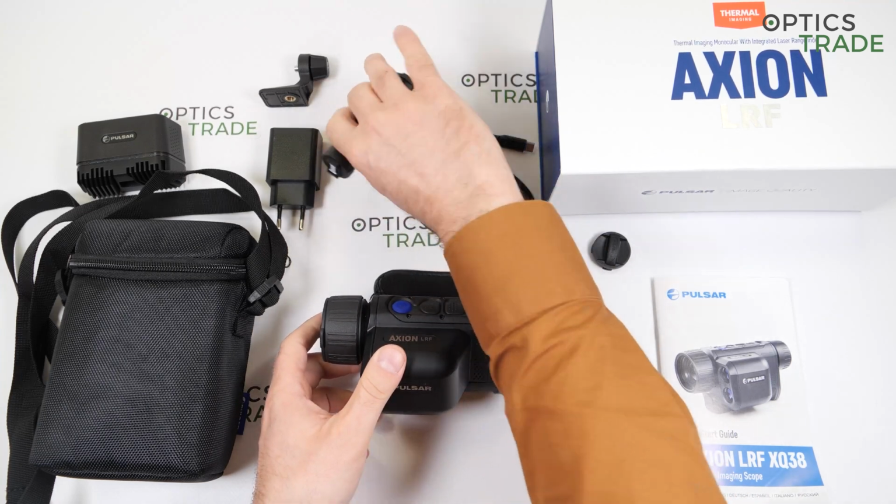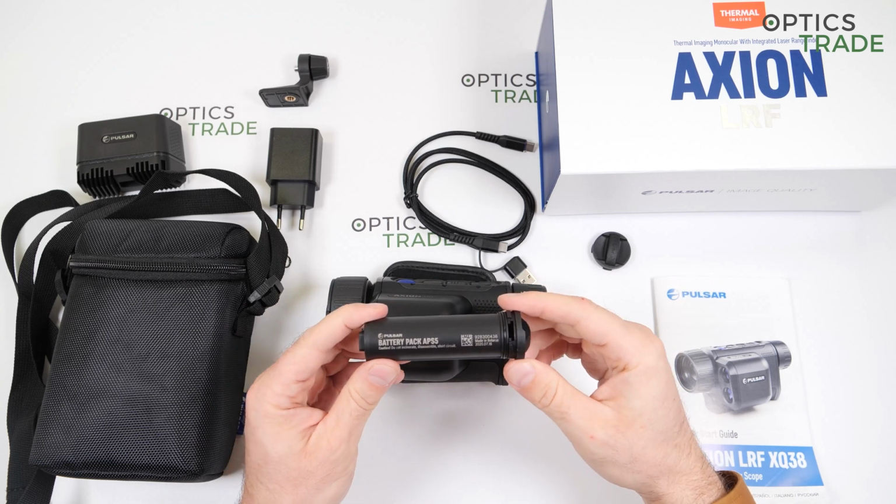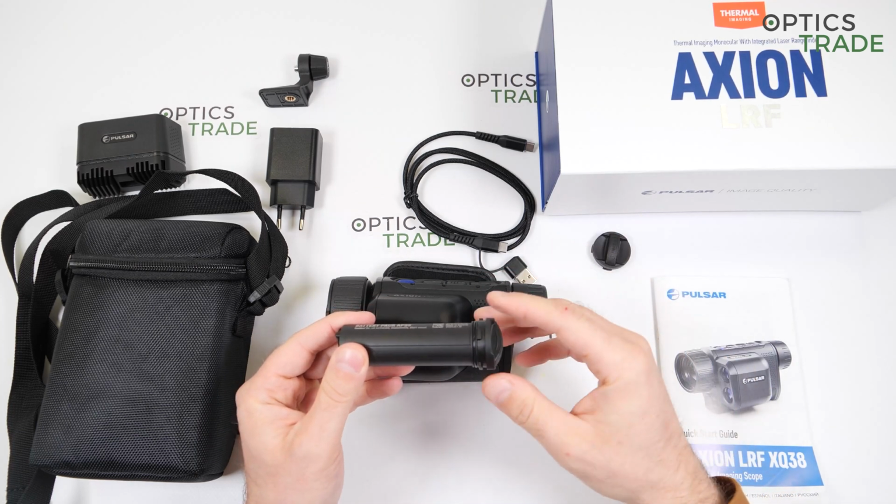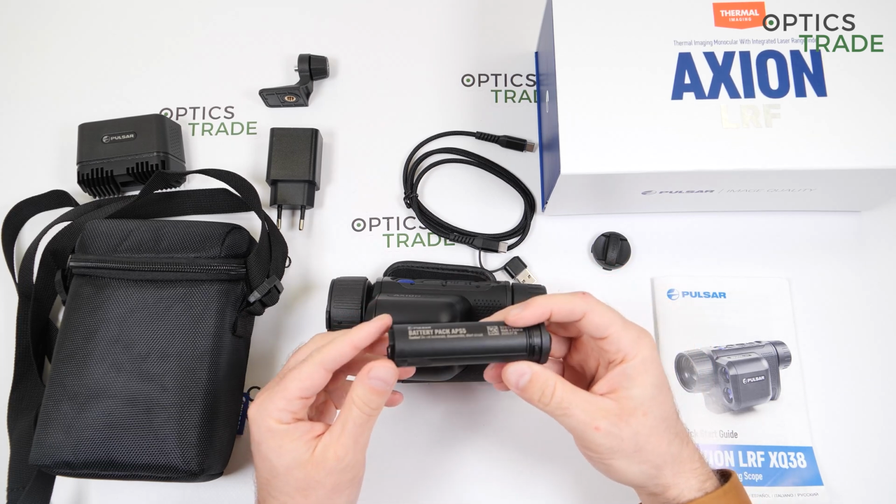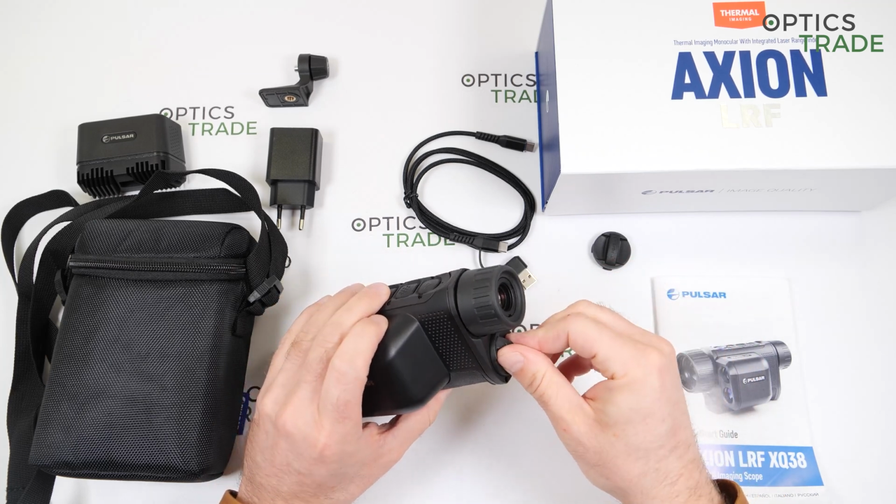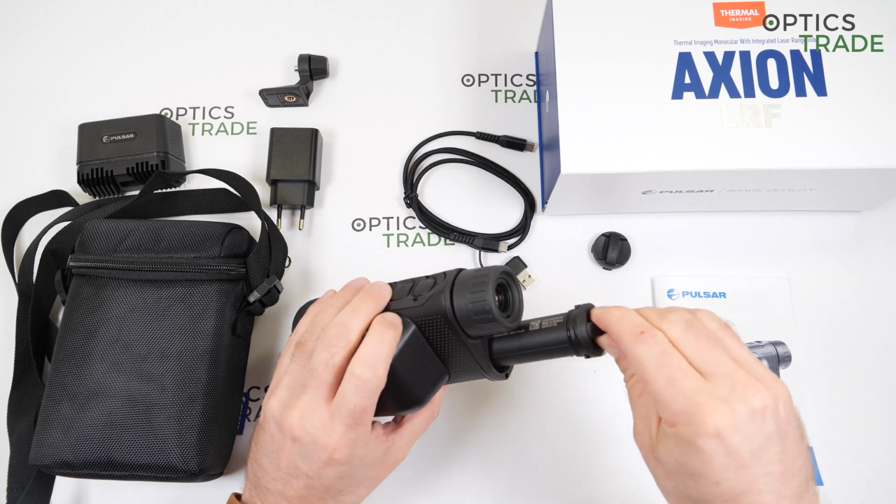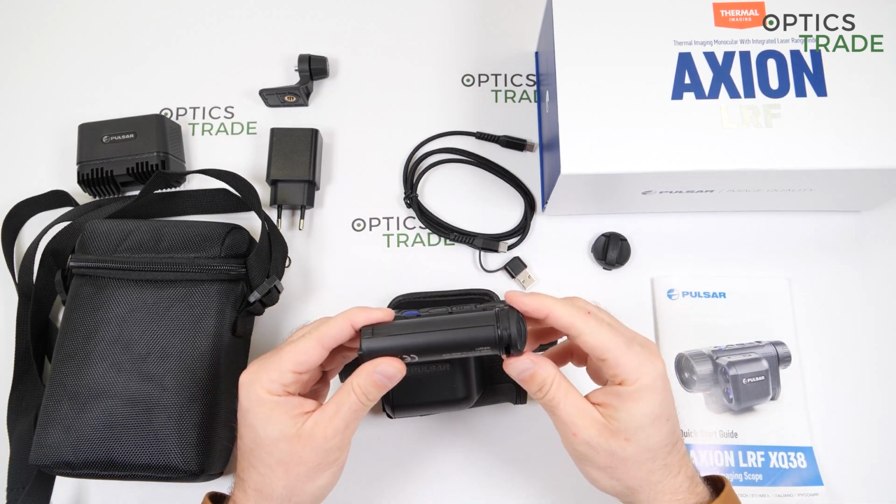It's powered by APS-5 batteries, so a completely new type of battery for this device. Again, I think that Pulsar has their own capability to produce batteries, and I think they have 4 or 5 different types of batteries, which are all meant only for their devices. I also think this is the biggest plus of Pulsar, that they figured out that batteries are always the biggest problem with all thermal imaging devices, and because they produce their own batteries, they solve a couple of problems.